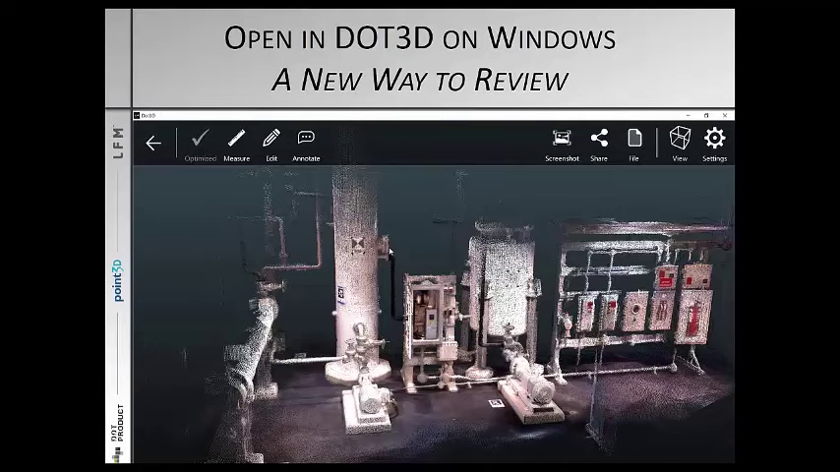Chris talked about the new point3D application. Here we're looking at scan data collected, and we're looking at the application on a Windows system, a Windows laptop. Great addition to the portfolio of tools so that now I can get a better look at the data, take measurements, do cropping before I proceed.